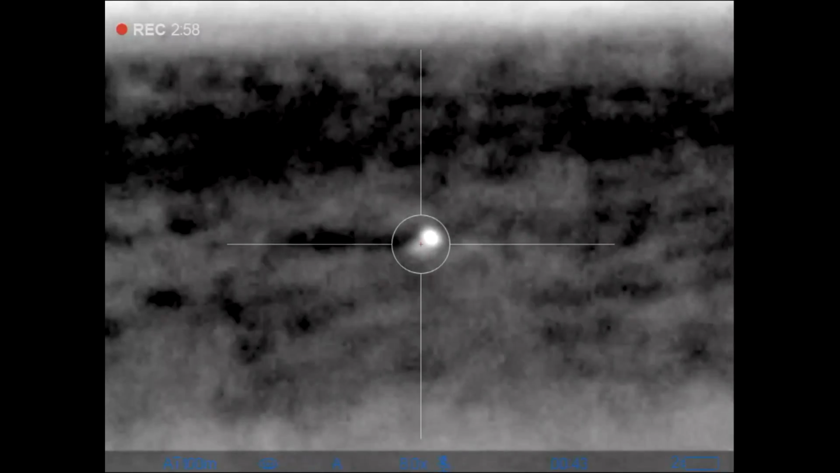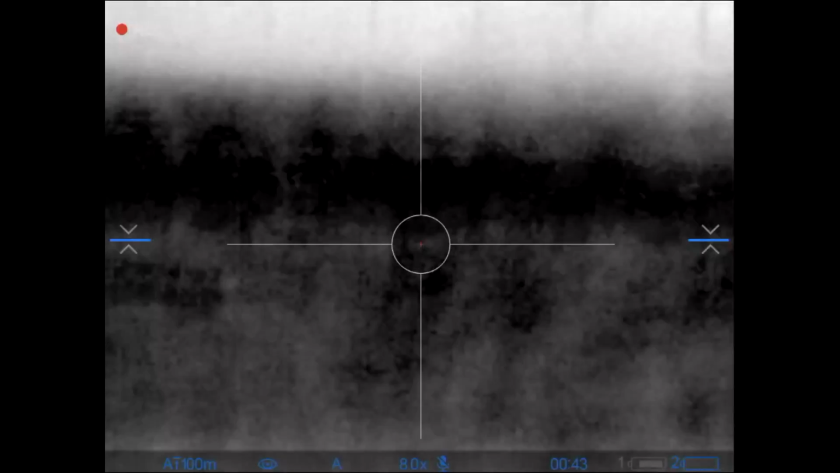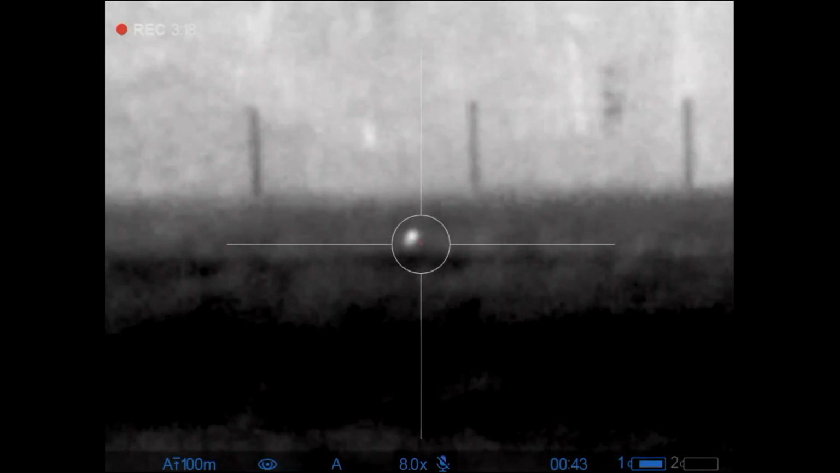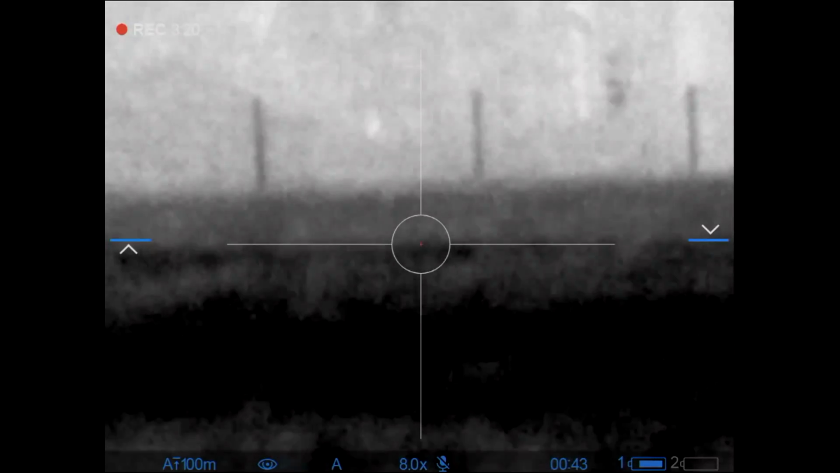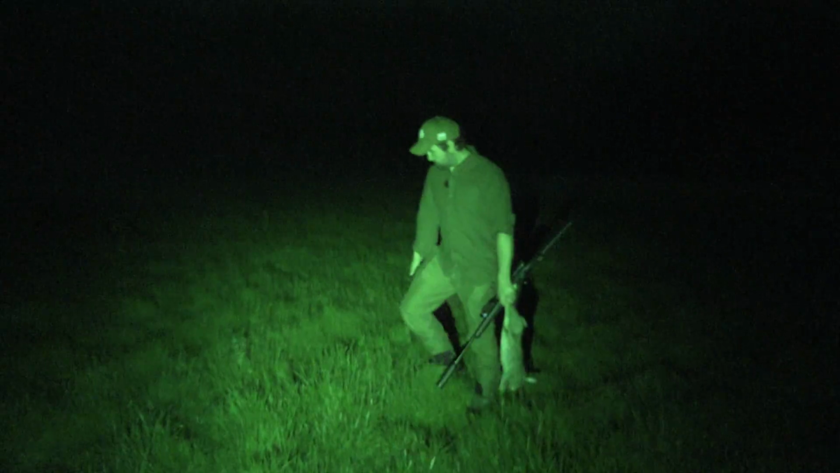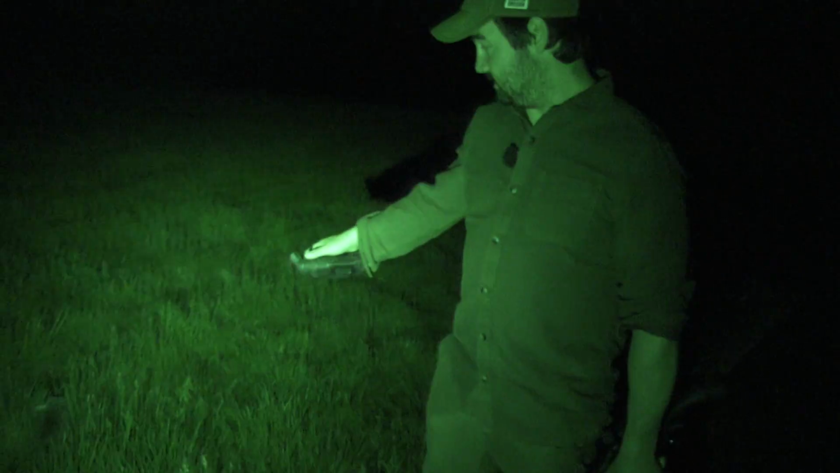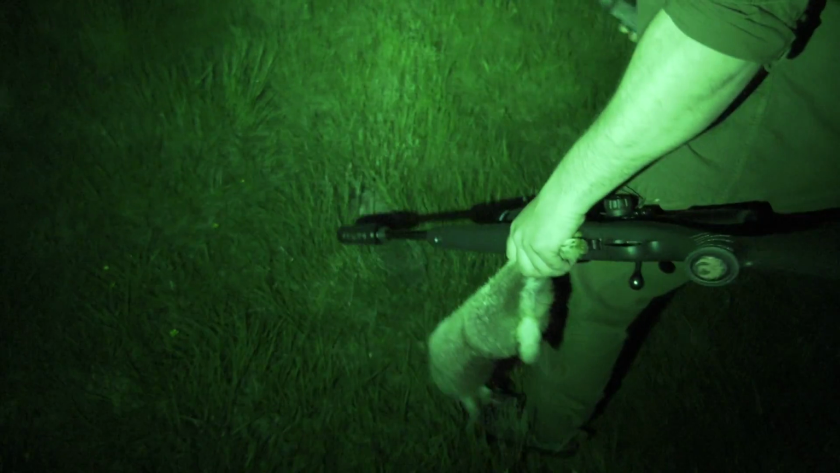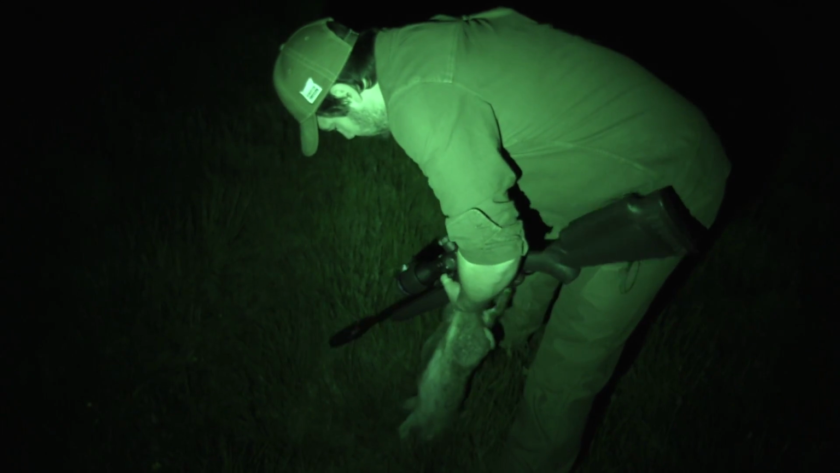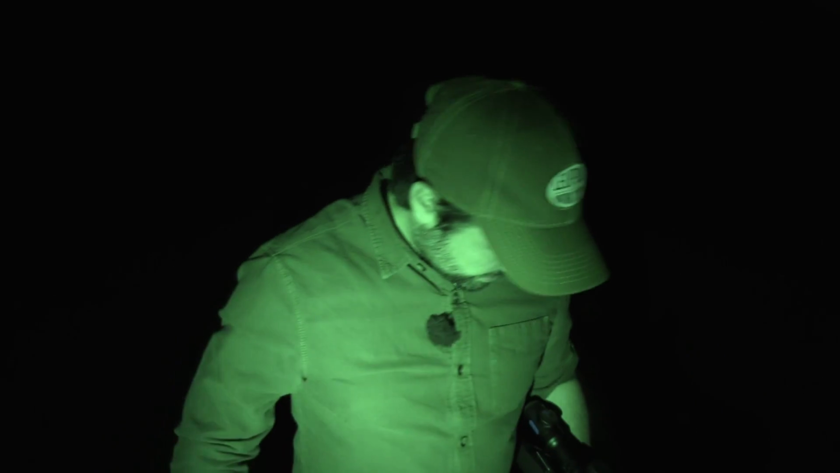There's one right on the right. There's one rabbit. Nice size. You can see here how hidden it is in the grass, really. It's quite easy to miss that, but with a thermal, I had a little glimpse of it from about 30, 40 yards away. Lovely. Happy? Yeah, so far so good.